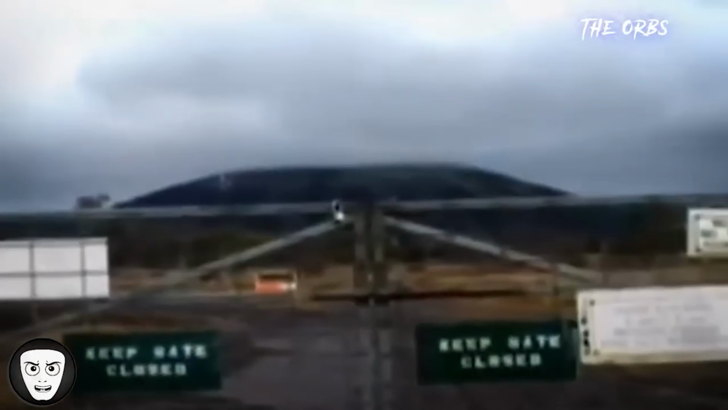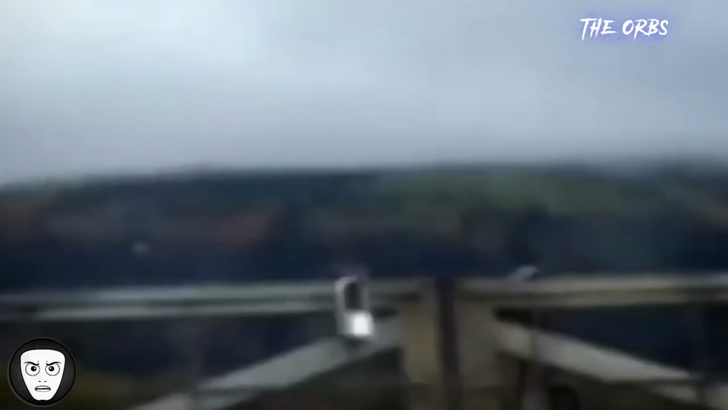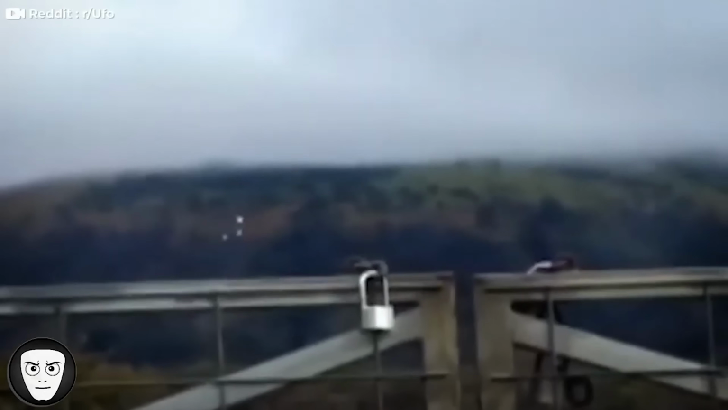A clip surfaced online from someone claiming they had found and entered Area 51. The footage showed 3 glowing orbs hovering in the sky. Then, strangely, the orbs began to merge into one, and just as quickly split apart again. They repeated this motion over and over, almost as if testing some kind of technology. But honestly, the surroundings don't look very desert-like, which makes the Area 51 claim questionable. So what's real here? And what's fake?